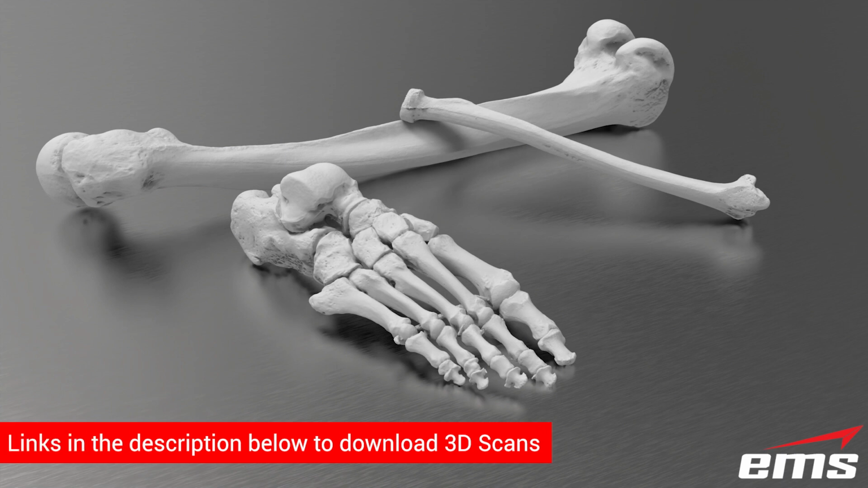So there we go. That's our final model, and I will output it as a mesh. We will just call it foot.